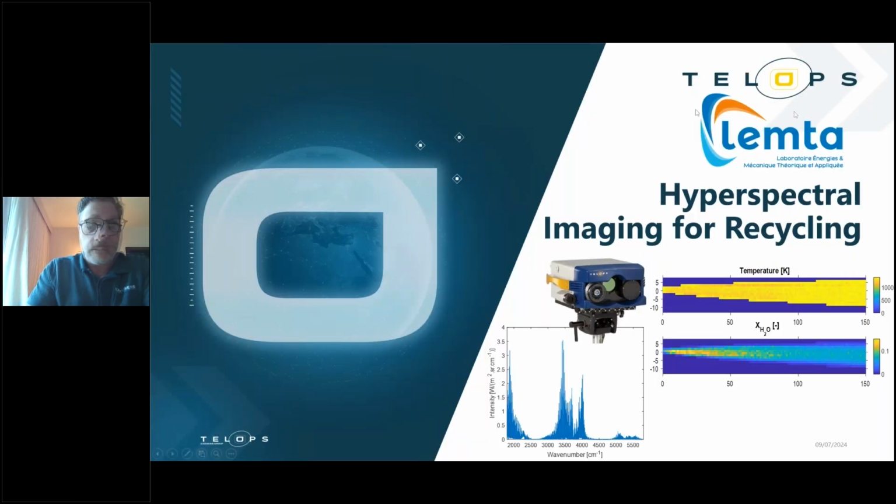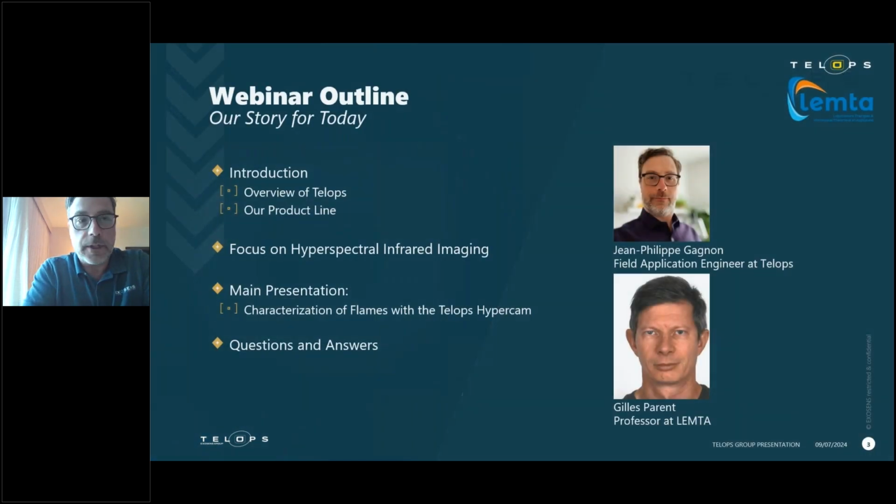Share my screen. Okay. So this presentation here today, we are fortunate enough to have with us Gilles Parent from the LEMTA research facility, who will talk about combustion, characterization of flames with the Telops Hyper-Cam.